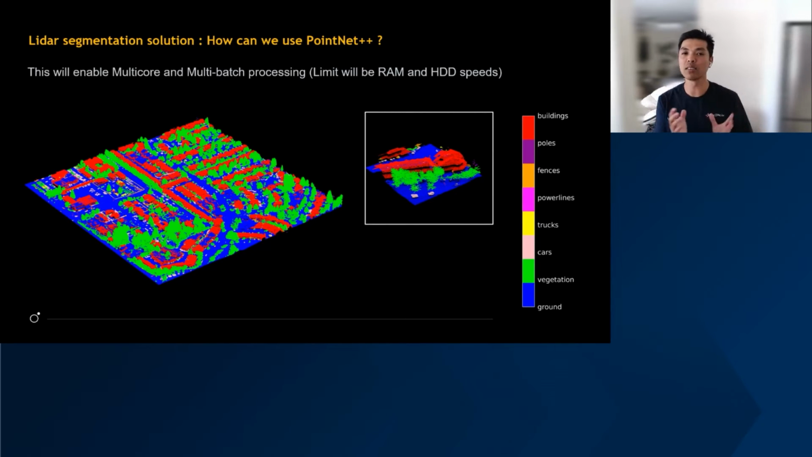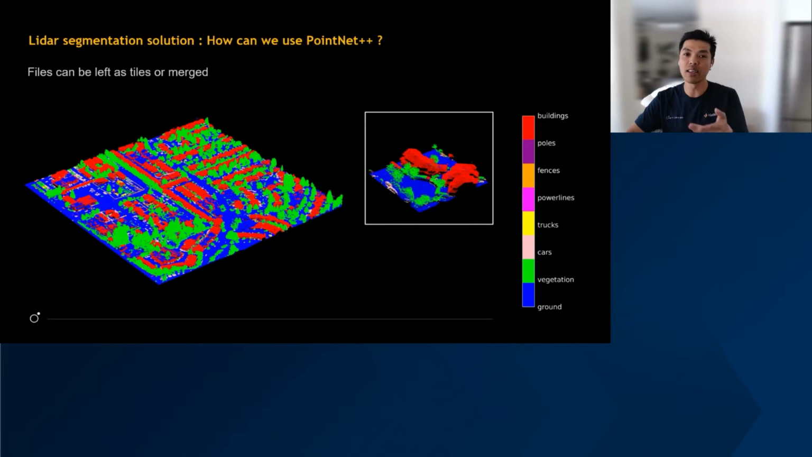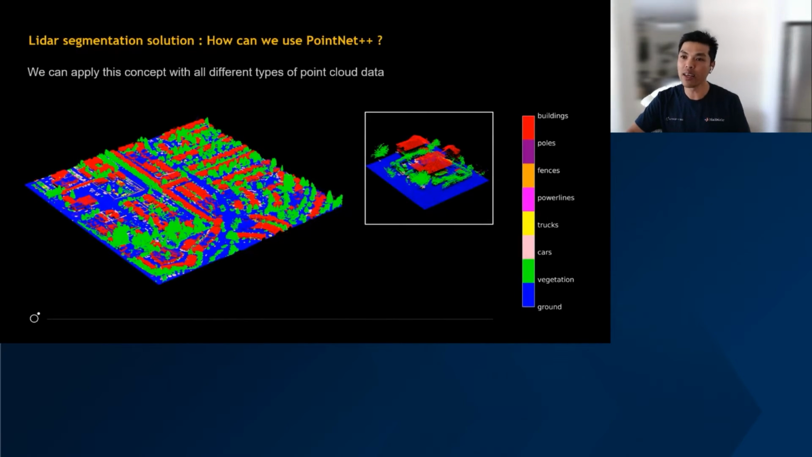So here we can see that's the entire area. What we do is, as mentioned previously, we break it down to tiles. The tiles enable us to use multi-core and multi-batch processing. So we can spin up a 64-core machine with 128 gigabyte RAM, and then we can run it individually on a tile, and we can run it 10 times on 10 tiles simultaneously. And what happens is you get tiles that are classified: poles, fences, power lines, trucks, cars, vegetation, and the ground. So it's a really, really fast way of processing. And you can see in each tile that they get their individual classifications, and then they get added onto the whole big picture in the end.